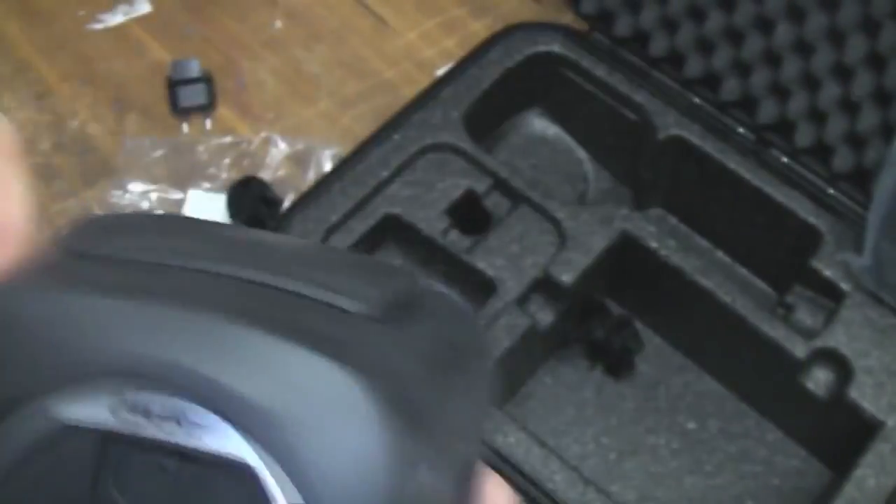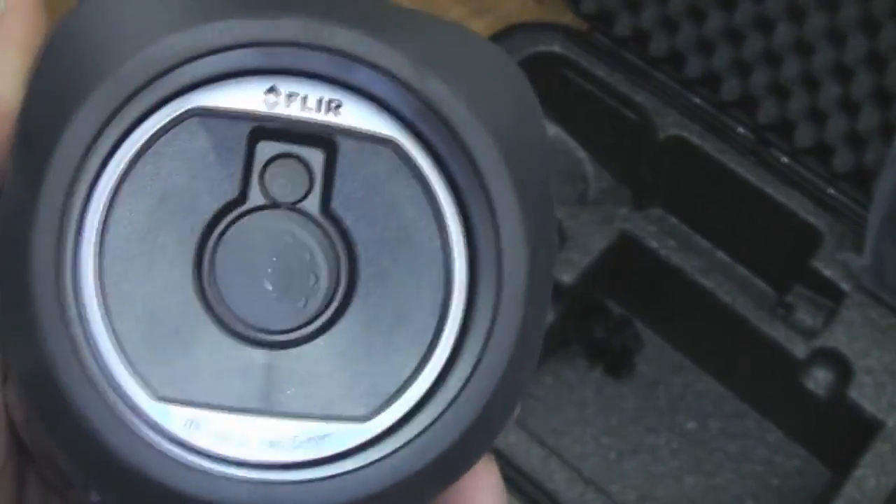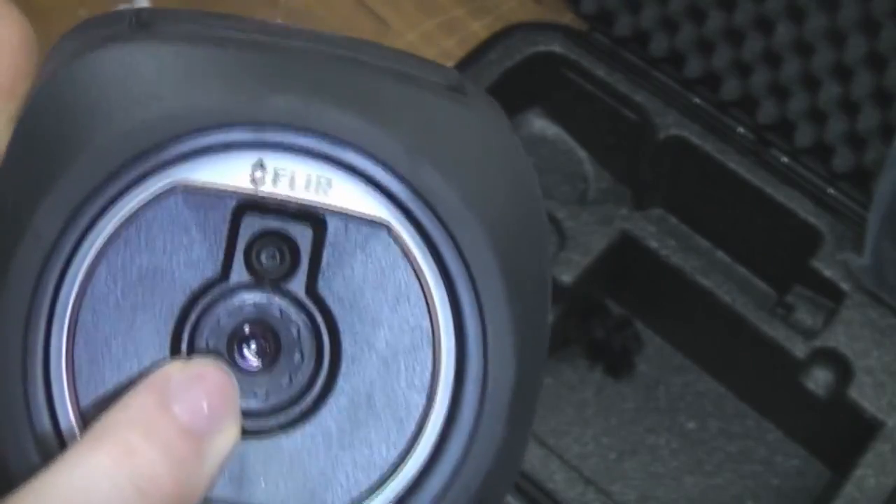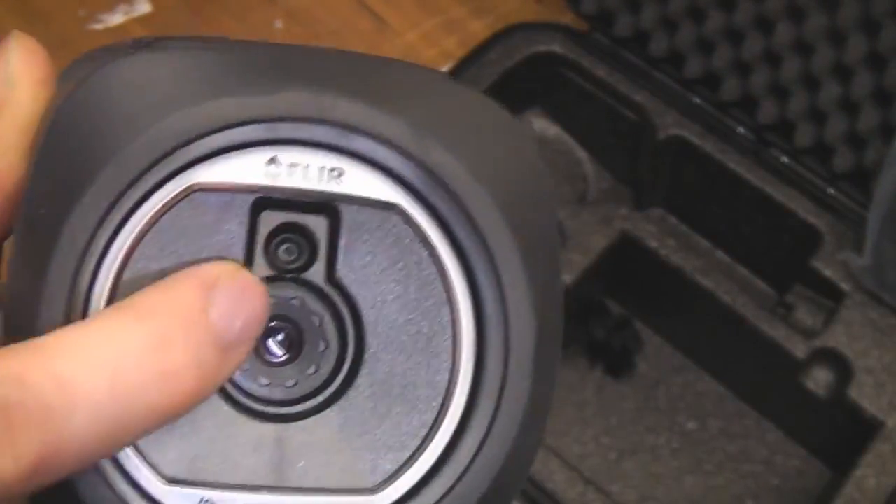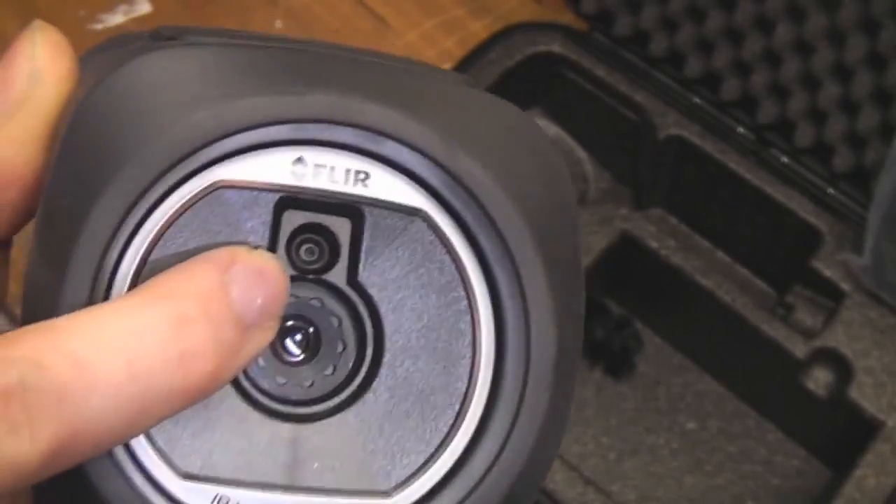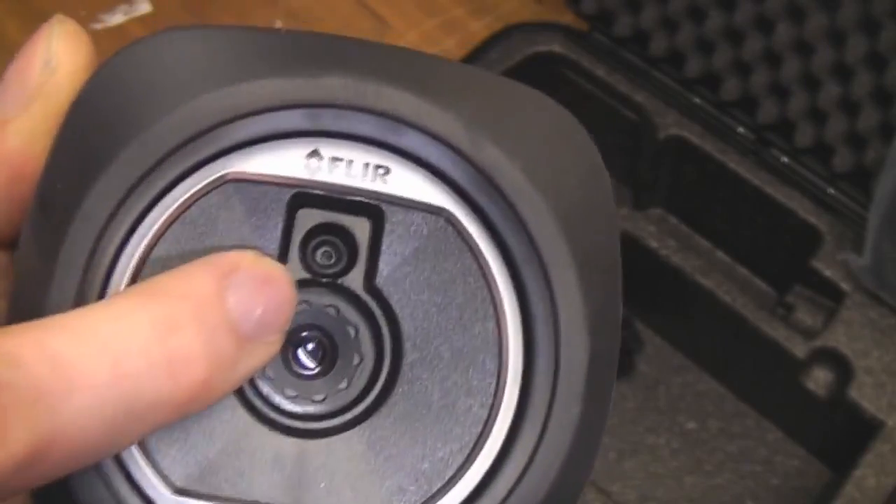And around the front we've got the lens. There's a lens cover there, just a plastic lens cover. So we've got the main thermal imaging lens here, and there's the visual camera lens, which obviously they've put as close as possible to minimise angle and distance errors. So it looks like they've really tried to get these two as close as possible.